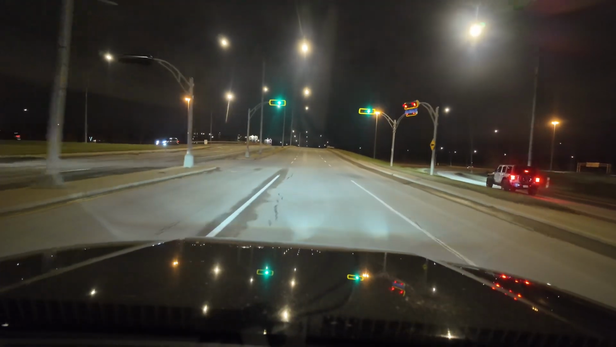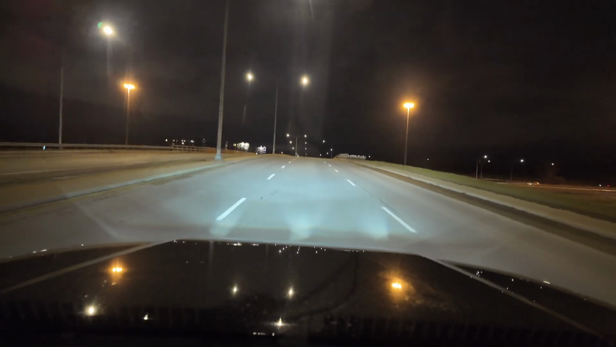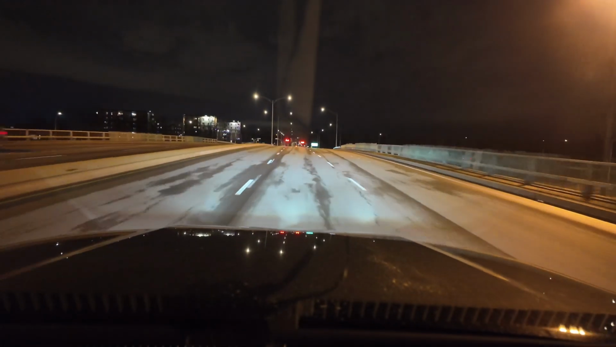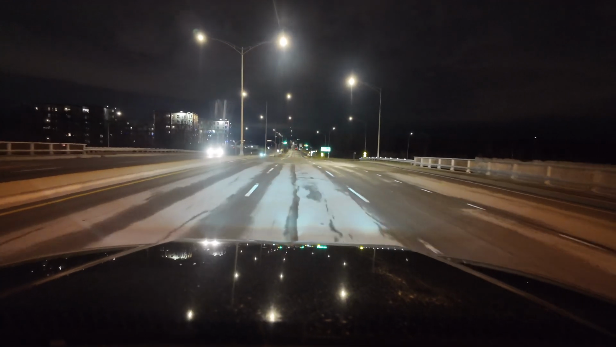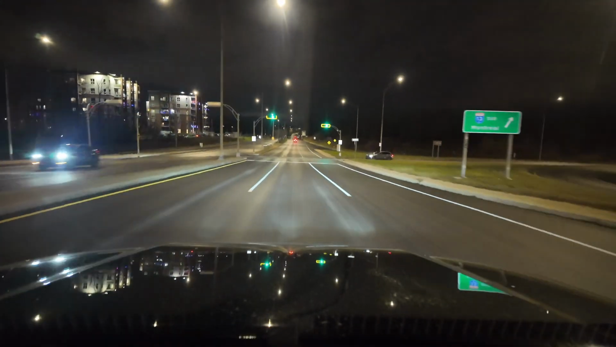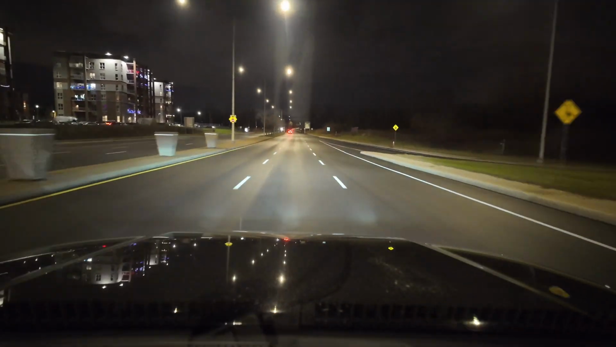I think you're still good, guys. You slid a bit from my pocket Osmo. Let me see if I can fix it. Yeah, it's centered right now. So straightforward, there's a place which is pitch dark with minimal light, maybe one street light.